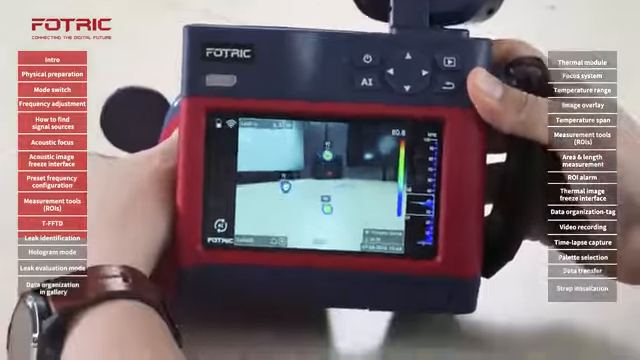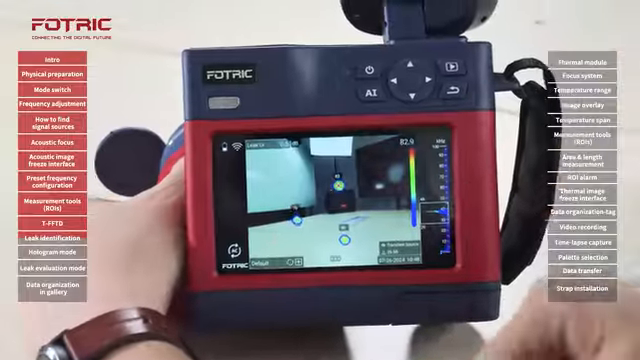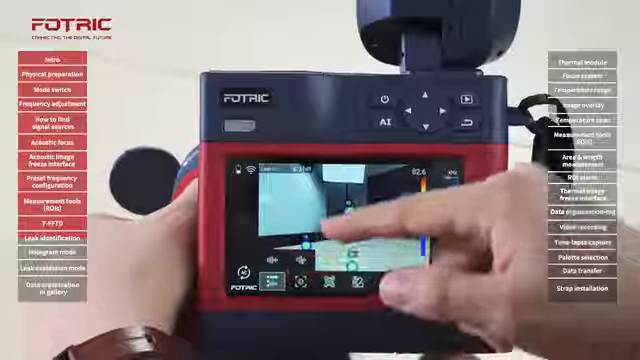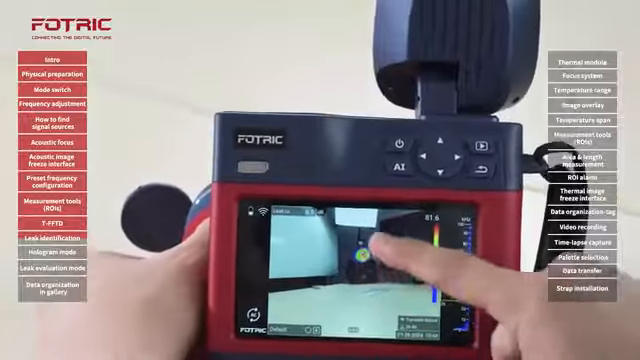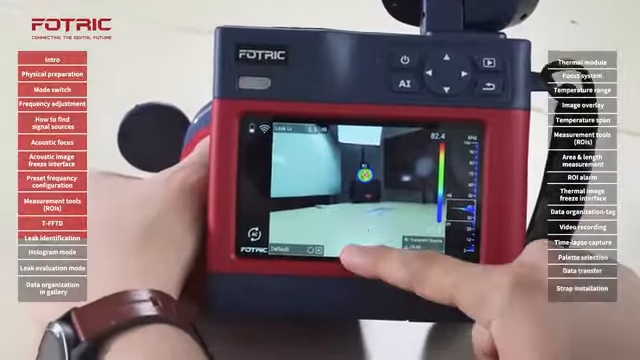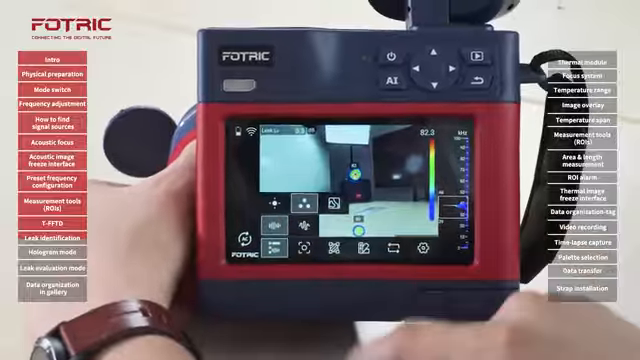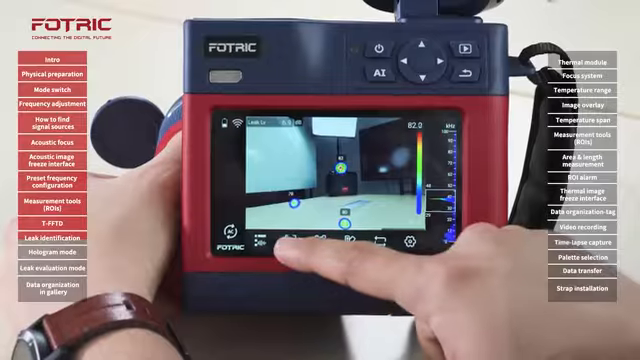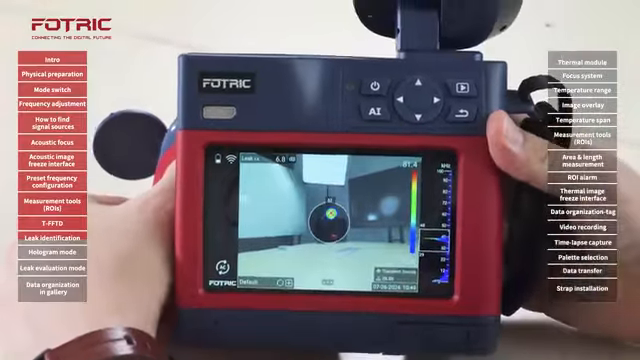After I have identified those specific sources, these two, I can further analyze by tapping on the signal mode, go to single, and it will show me the specific one that has the highest intensity. I can also keep it in multiple, but then use the focus mode. To use the focus mode, I will tap right here and analyze this one